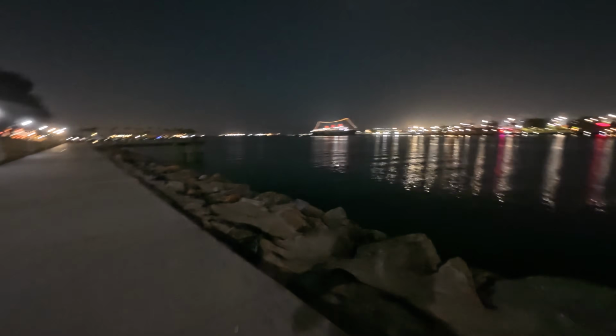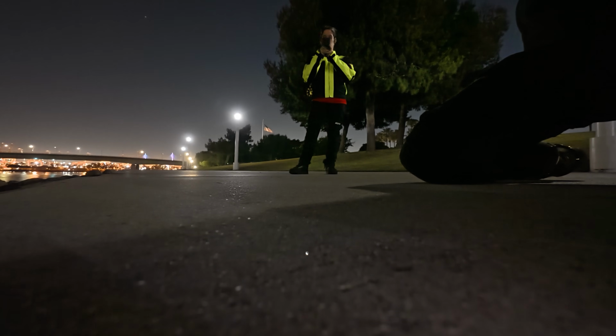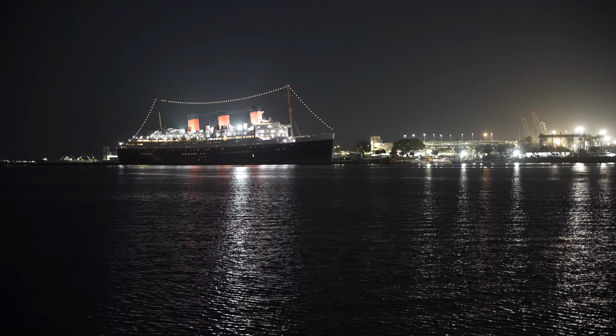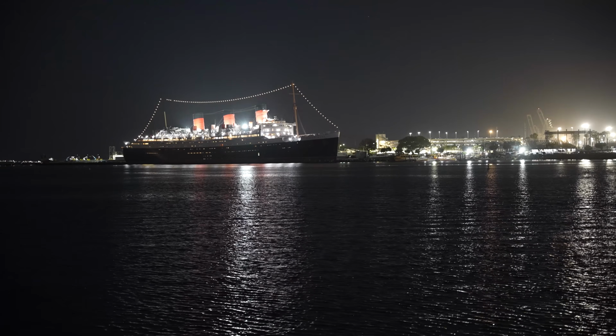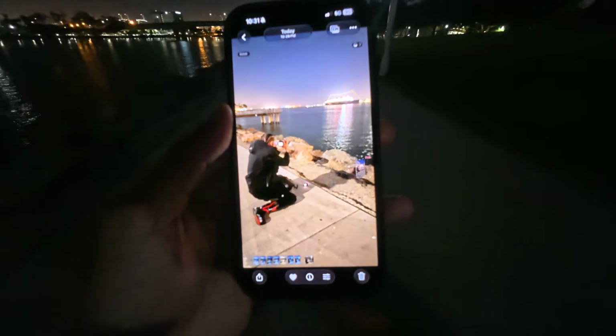I want to get a photo. Maybe I did bring my camera actually, so I can get some shots. Got some photos on my phone.